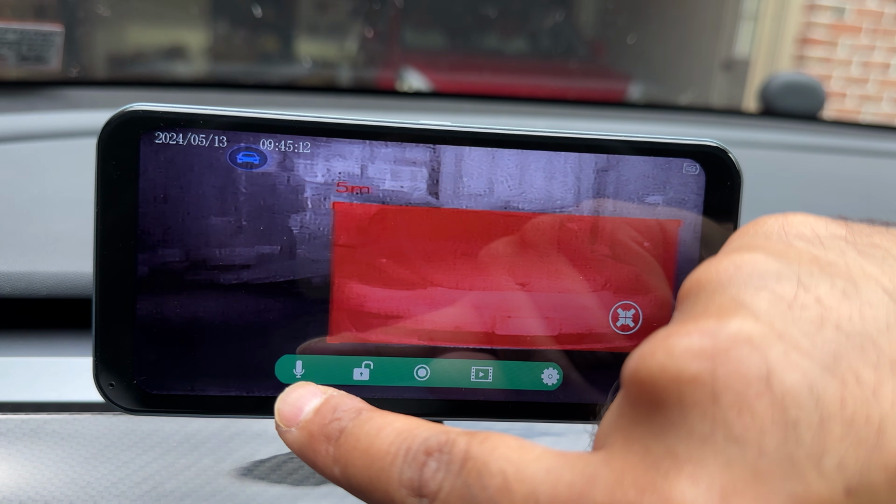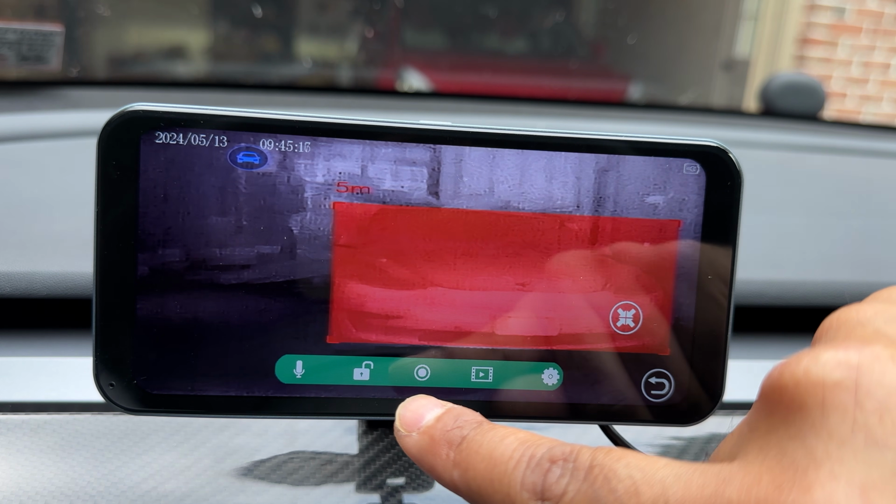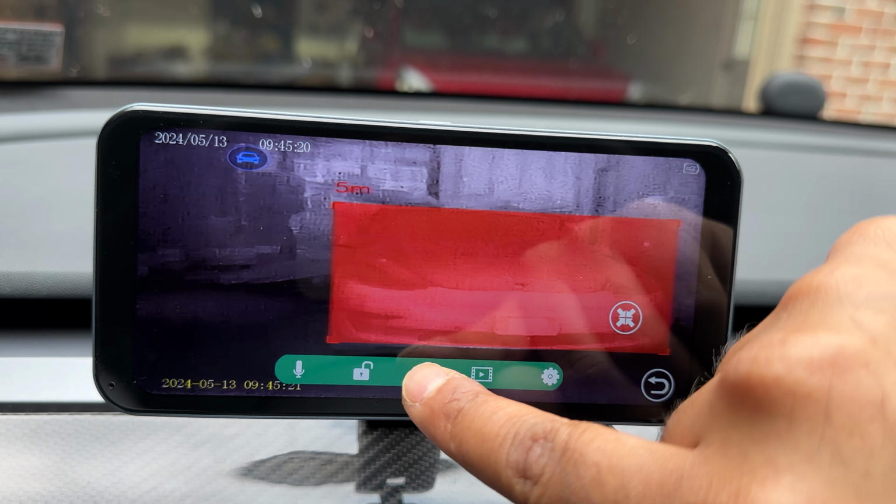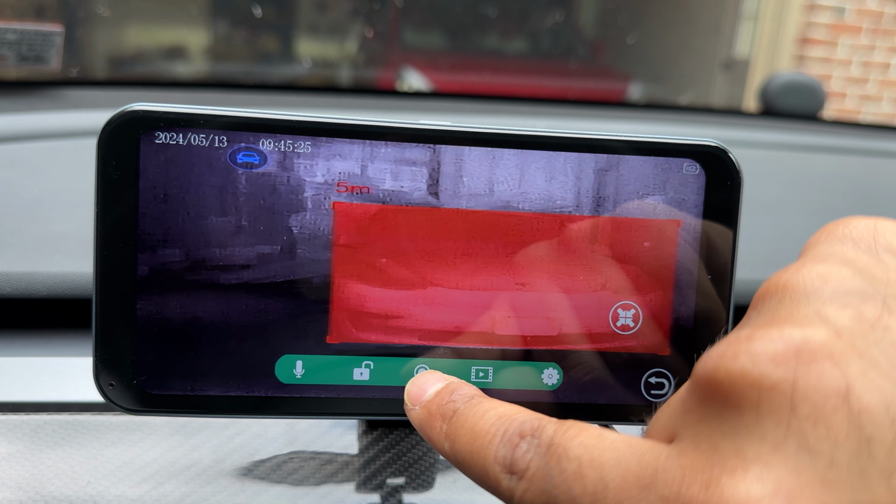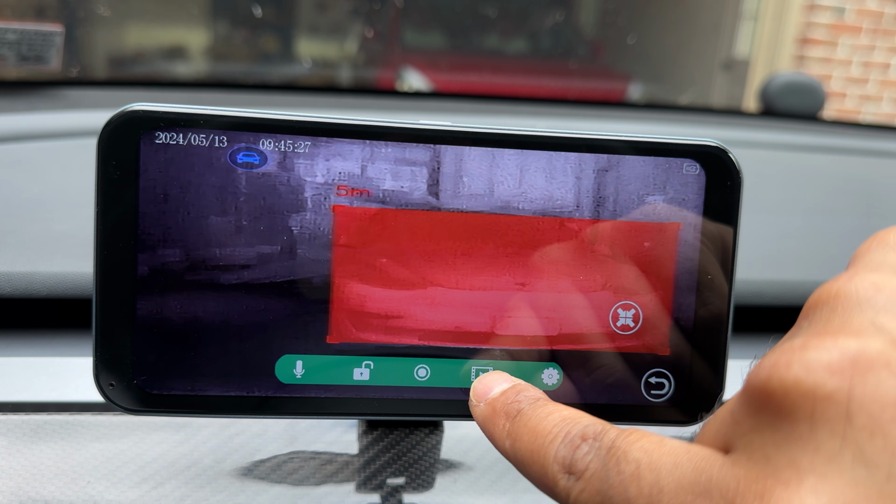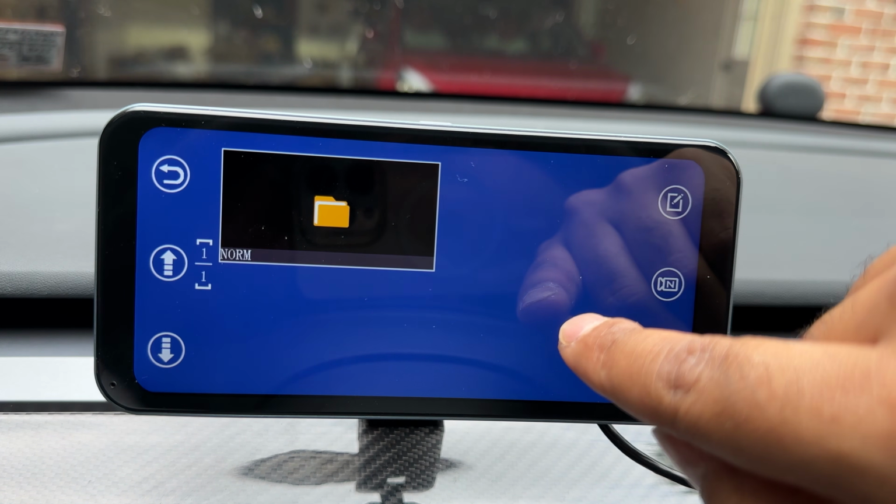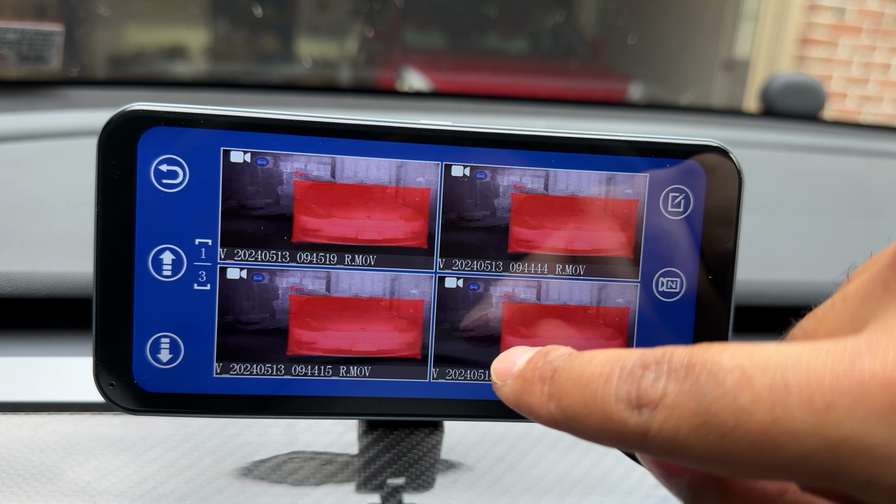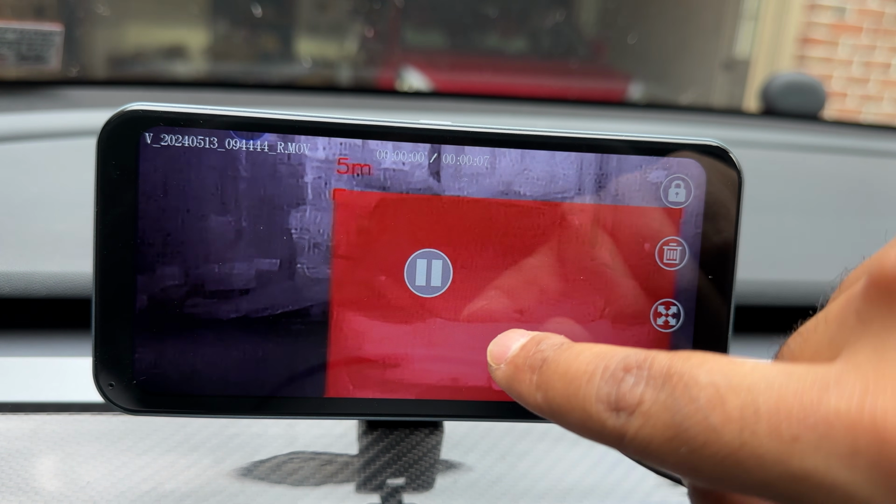The audio is on, so when it records, the audio is going to be there. You can lock this, and then if we were to go back here, let me stop recording. So this allows me to change the settings here. If I go to video playback, there's going to be some videos here, and you can just select it and then it will show what video it is. It might have been the one that we just did, and you can play.